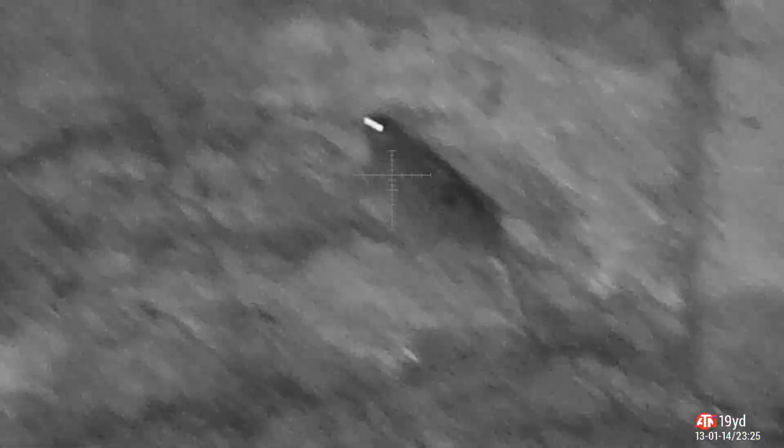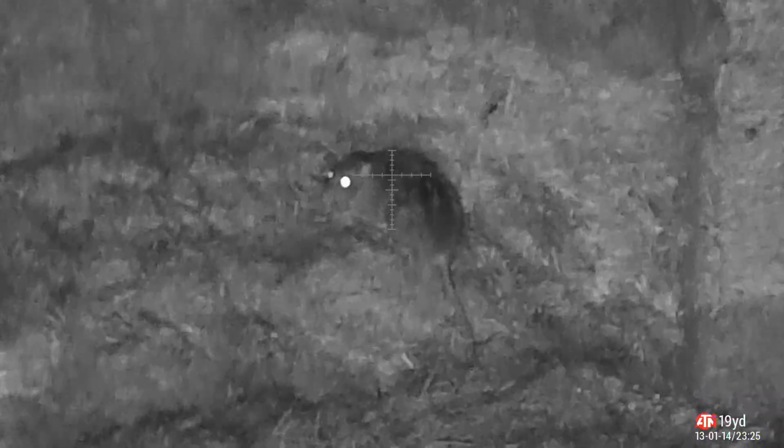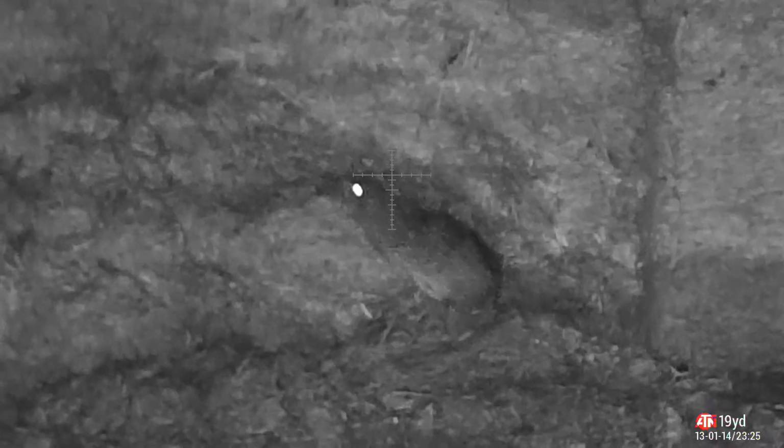He's not running anywhere. And the final shot for the video. Running alongside the muck heap. Good solid headshot there. Really good smack echoing around that silage clamp.